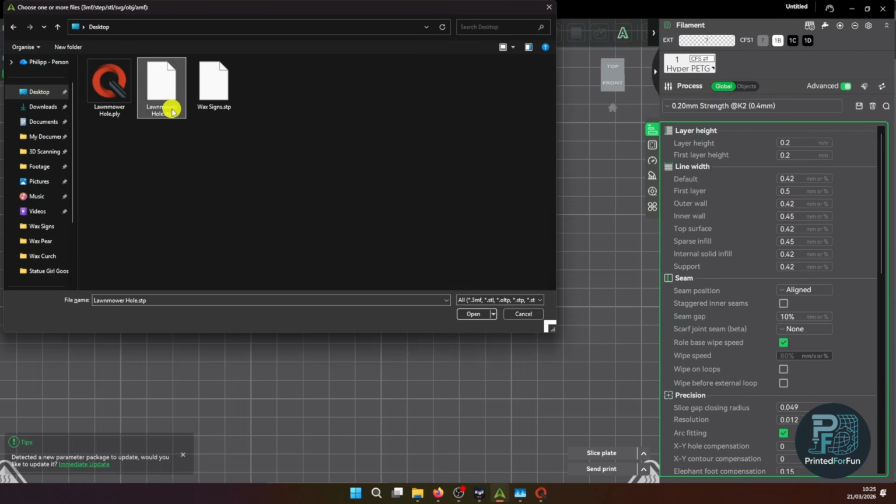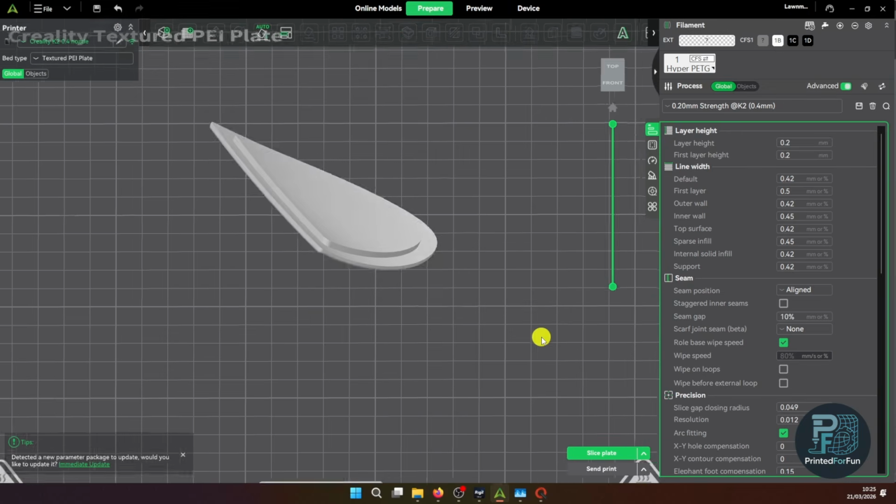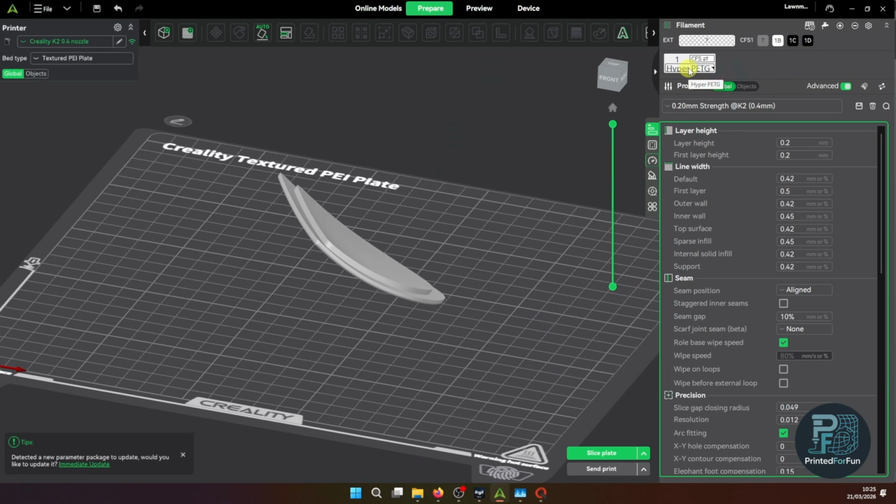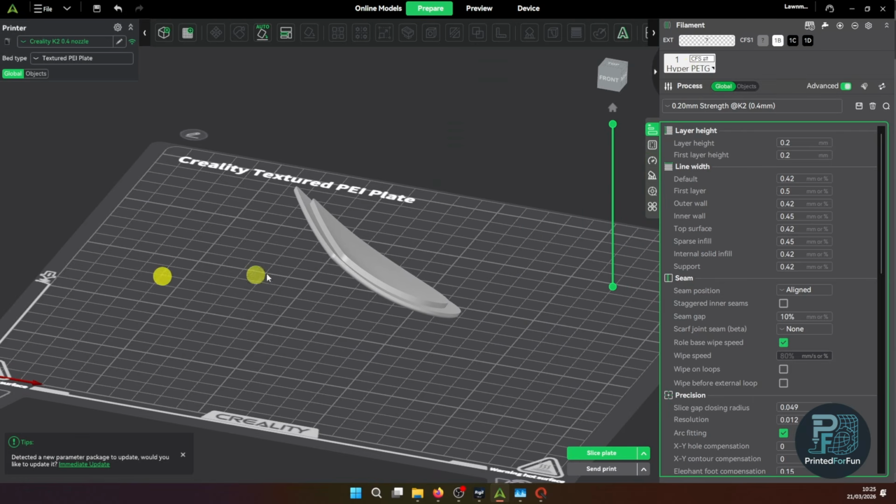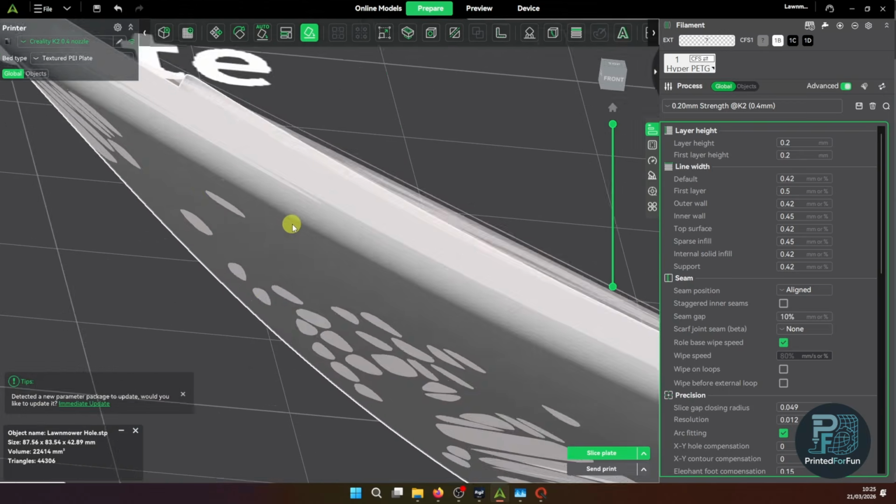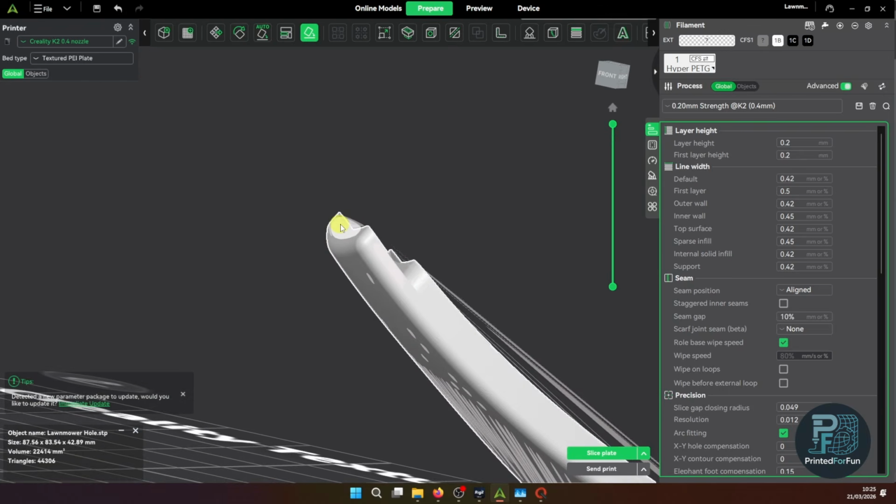sorry, what's the best approach for printing. So here I have the cover. I'm printing it from PETG on my Creality K2. And now let's just use the select or lay on face. And here it's quite handy that I'm having this straight face on the bottom.